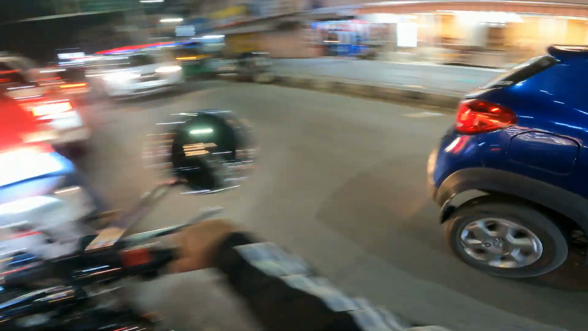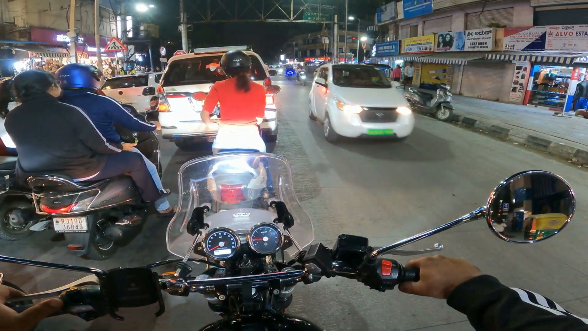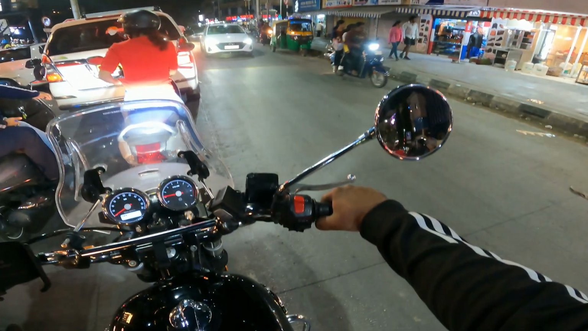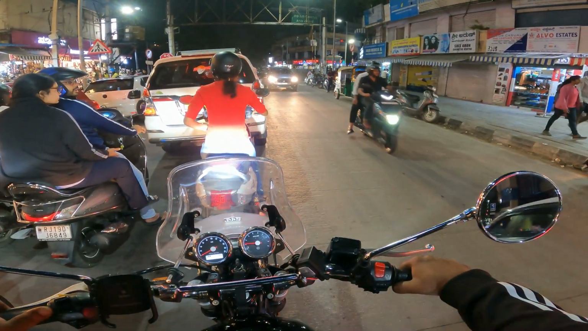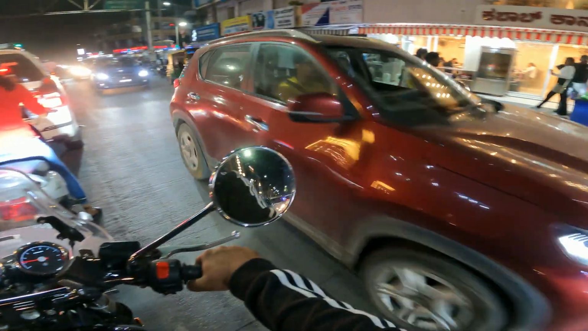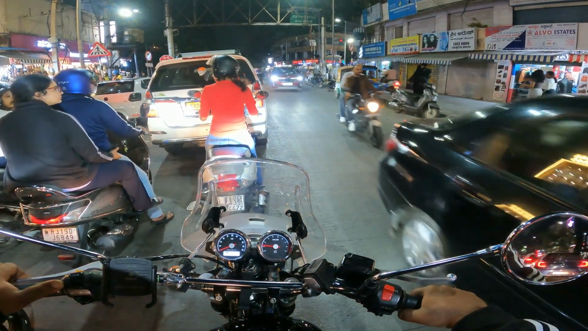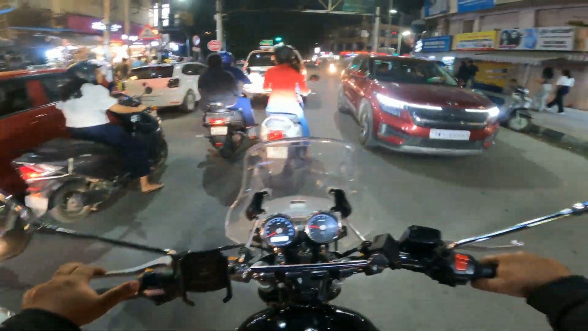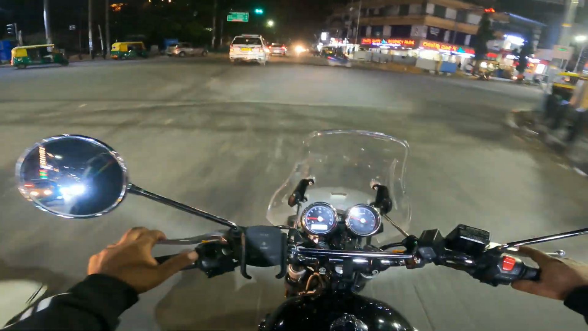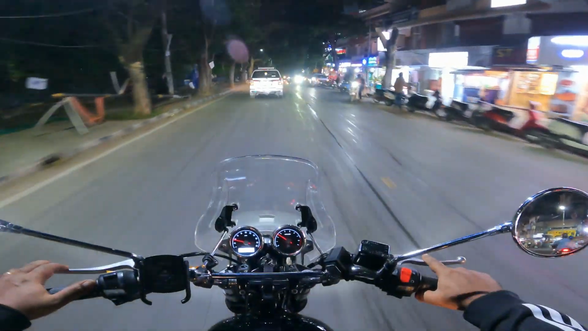There seems to be a lot of traffic here. I'm wondering if I should take a U-turn. The thing is, if I do take a U-turn, you know what, instead of taking a U-turn, I'll just take the bike on the highway. Sorry, I'm getting distracted.